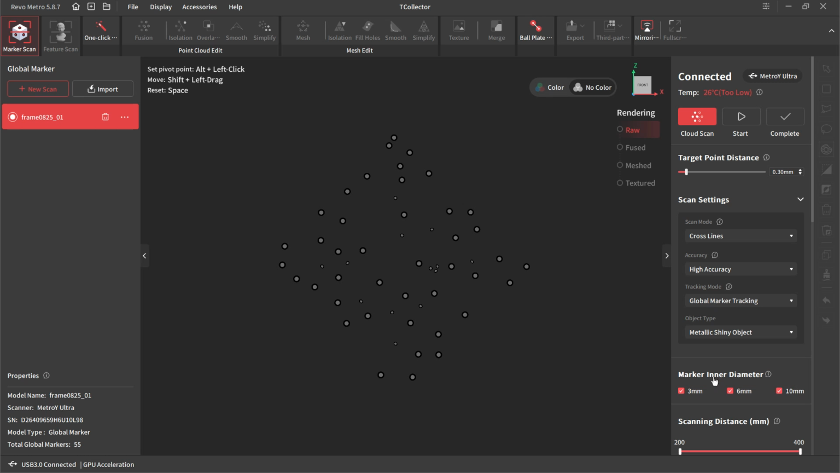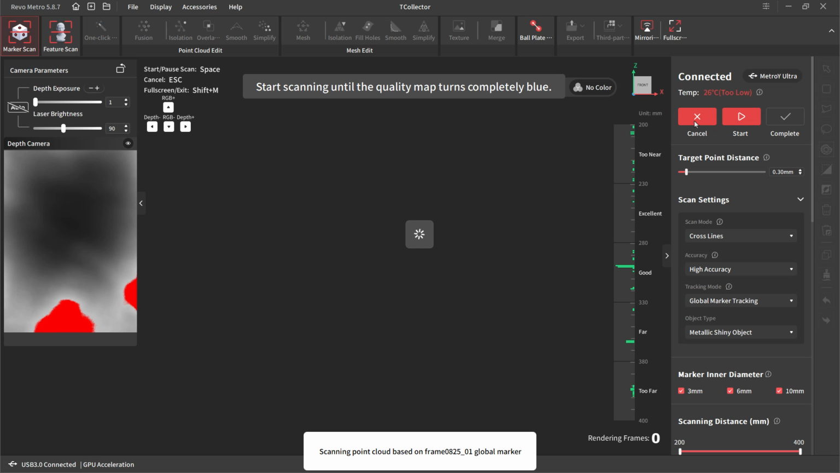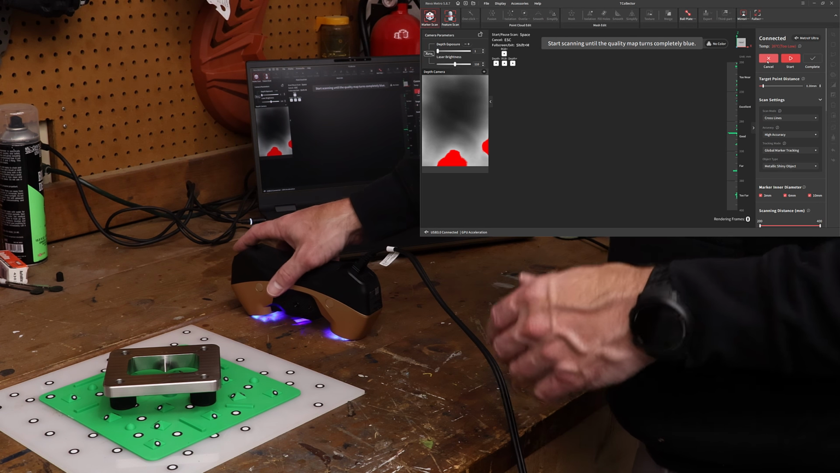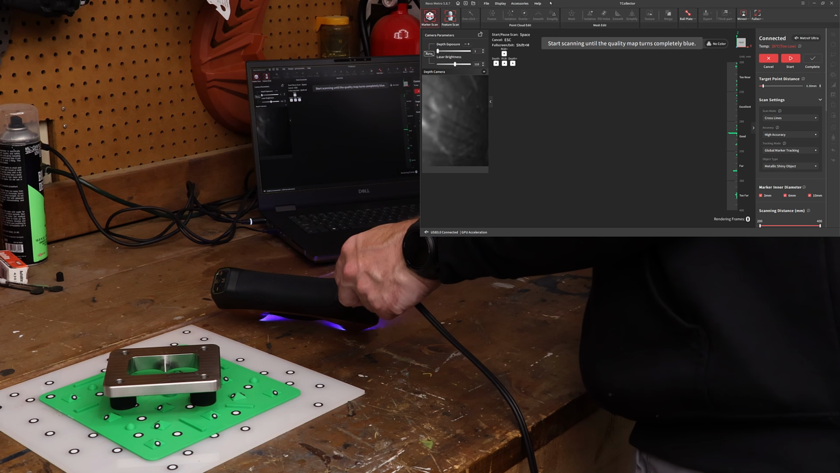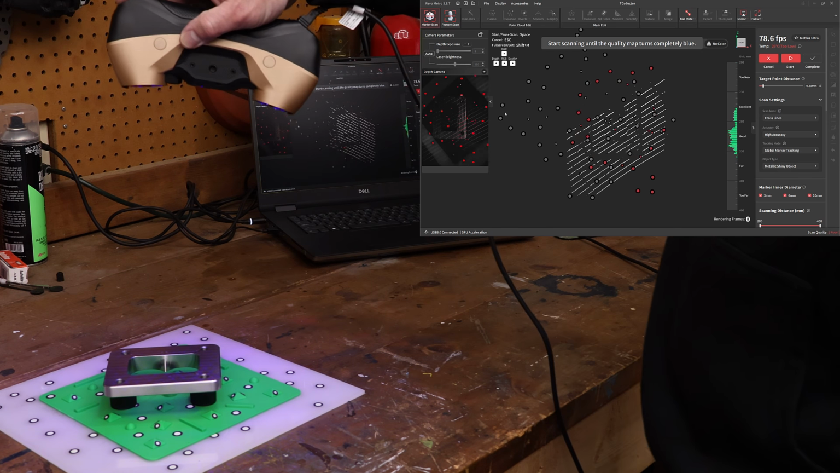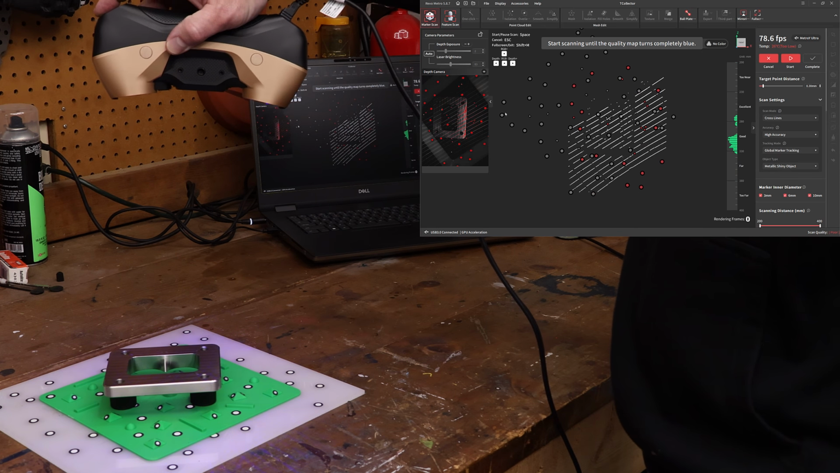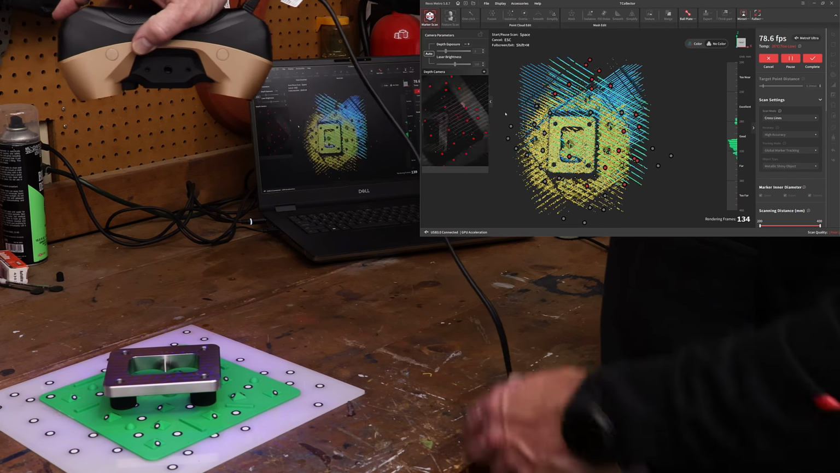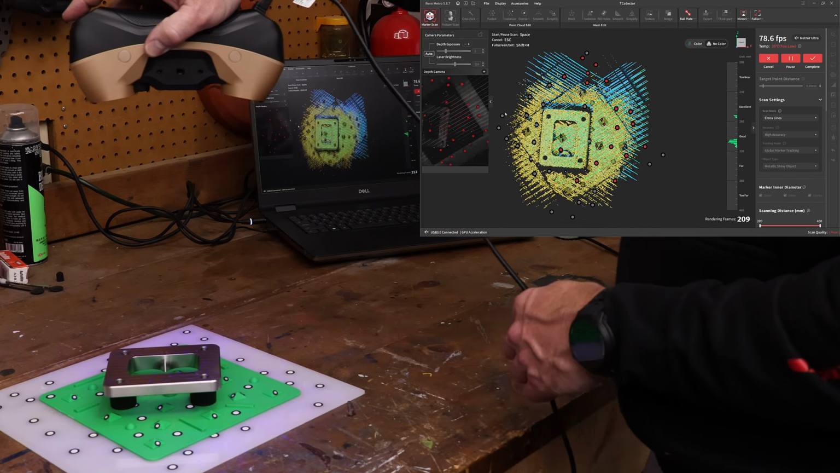Make sure, again, double check that it's shiny, and then do a cloud scan with the same one. Because we just flipped the part over, we can still see all the same markers. I'm just kind of saving time. And then I'll also change this back to auto. I'm just going to let it pick what it wants for that. And again, plus just kind of move back and forth. And really what we're looking for here is to get everything to be blue.